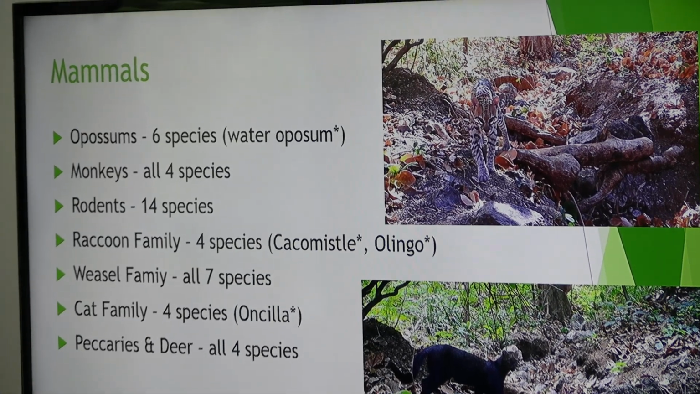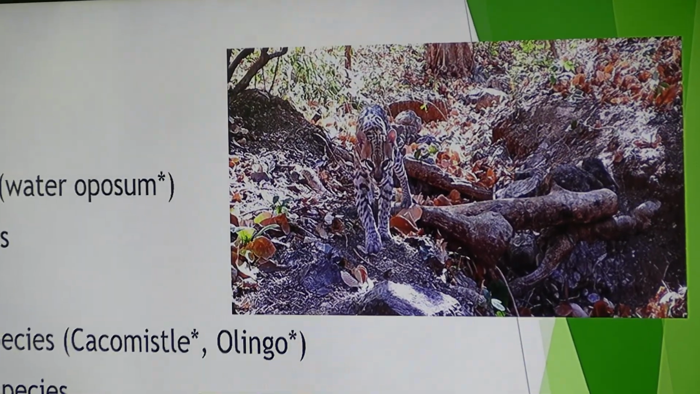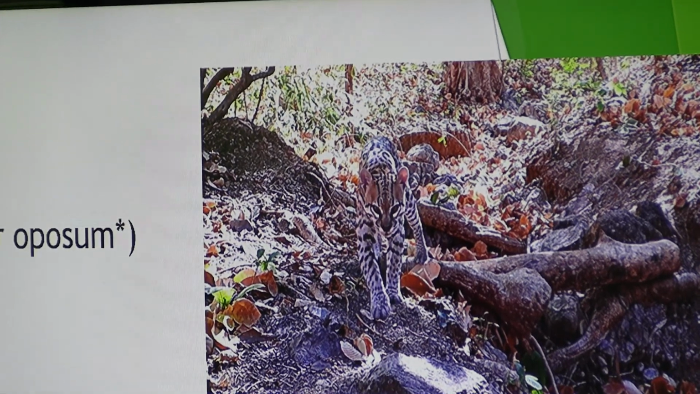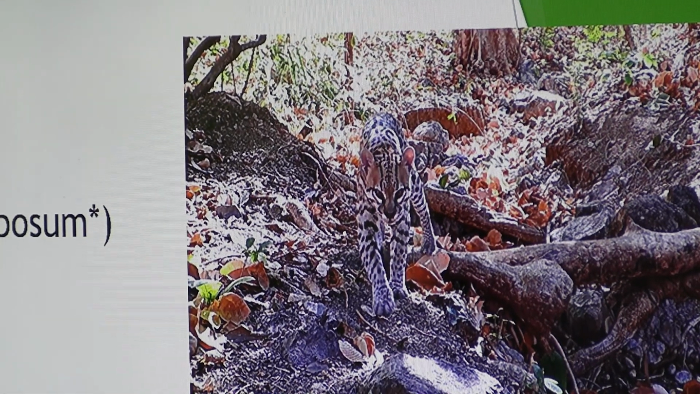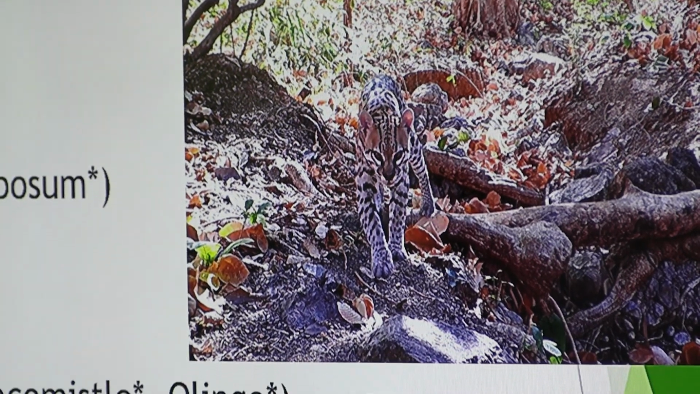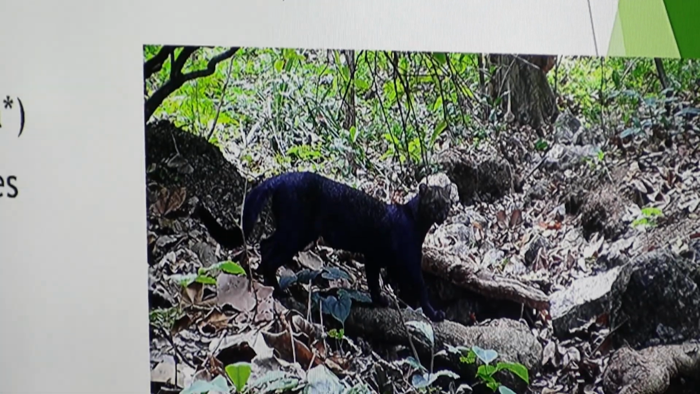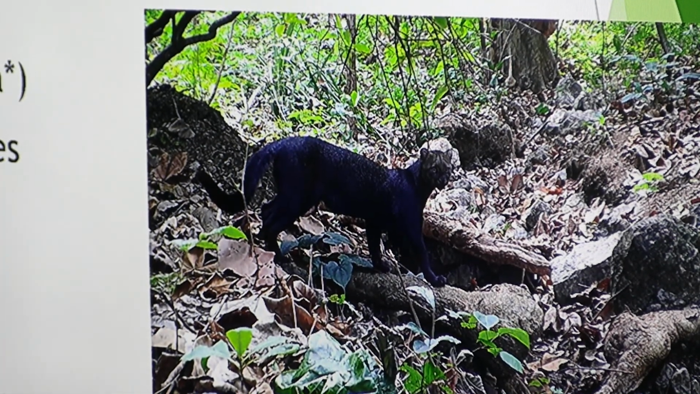The raccoon family has 2 more species that I want badly and have never gotten. I can't even say this properly. It's like a ringtail cat in the United States. I don't know if someone wants to shout out how you say this. Olingo, it looks like a kinkajou, but it's just slightly different, and I still haven't gotten one. Again, I want that very badly.